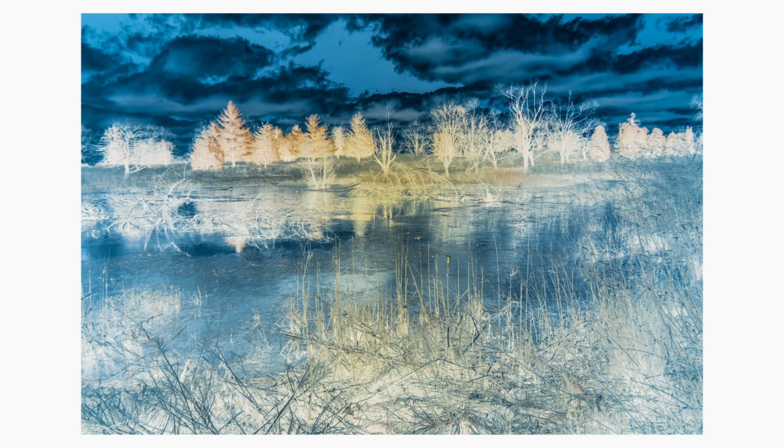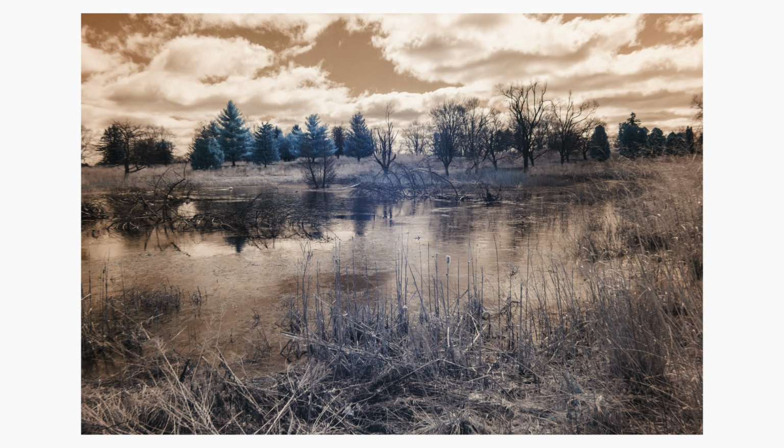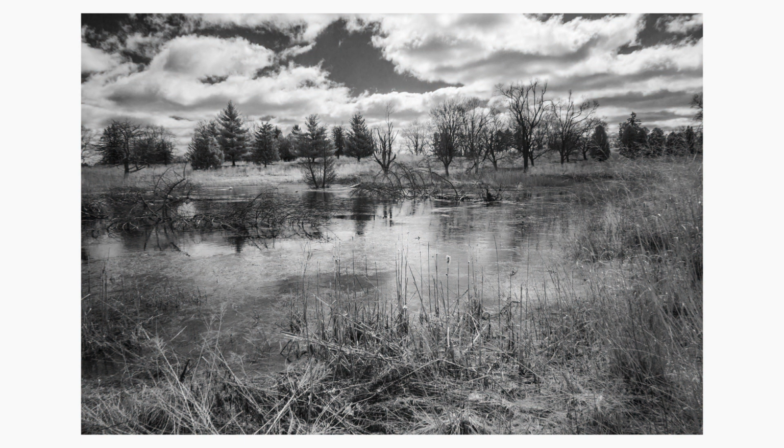Now, when I was here before, I tried out different looks with the infrared process. It's called color swapping. It gives me the ability to do different things with the images and to choose which way I want it to look, what will enhance the composition, what will make it look more ethereal than what I thought it would be.